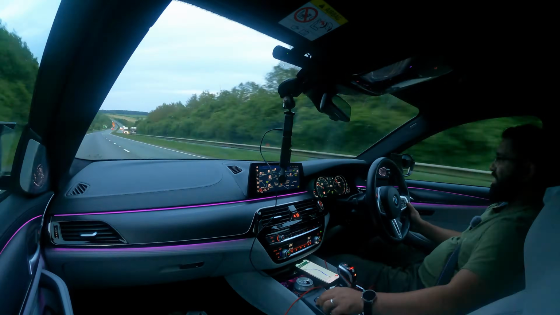So right everyone, I am just about to come off the motorway on our first little section. Just letting the car slowly slow down. Right. It's been amazing so far already.